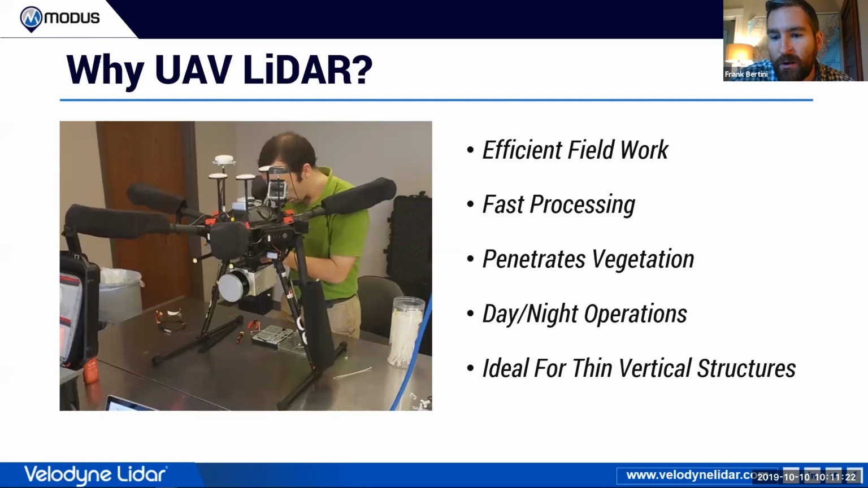And then it's also great for thin vertical structures. So think trees, wind turbines, really any vertical structure at all. With our multi-beam advantage, you can see around the canopy or the roof line and start to get the side of the building to build up a full map of what you're looking at.